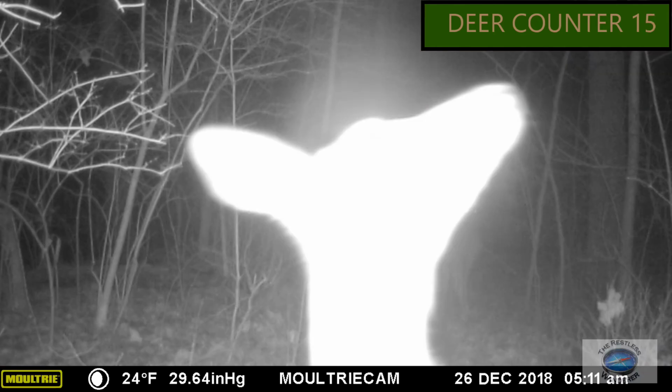And the last clip here is just a nighttime shot. When you get really close to the IR lens, it kind of makes it look like it's a ghost or something, but I thought I'd throw that in there as well.